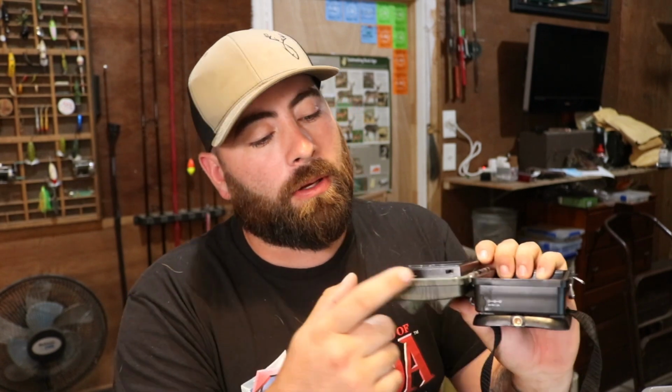User friendliness for the camera, setup, all that, fantastic. Looks just like a Bushnell. Batteries are back there like normal. Card goes underneath, on and off. Same jazz as these other cameras. Somehow is worse. It's just worse. Okay, so let's just look at the photos and videos, right?